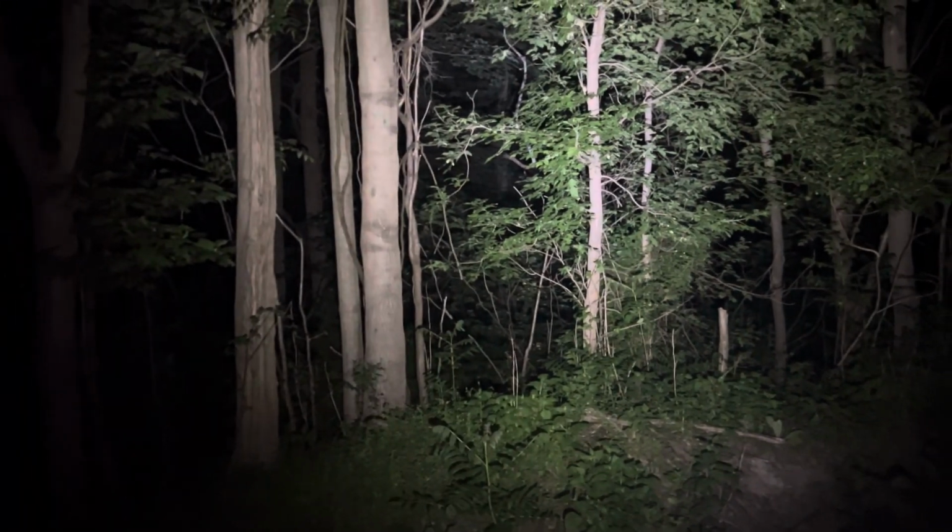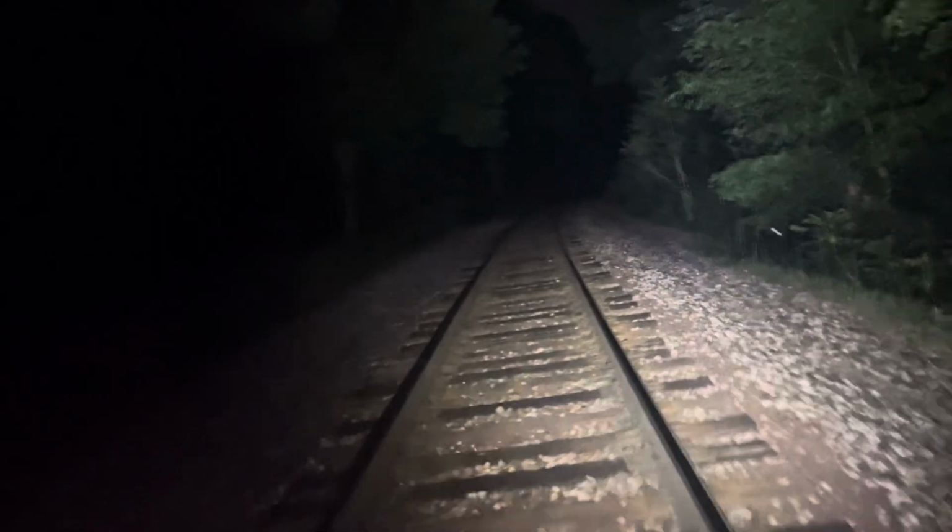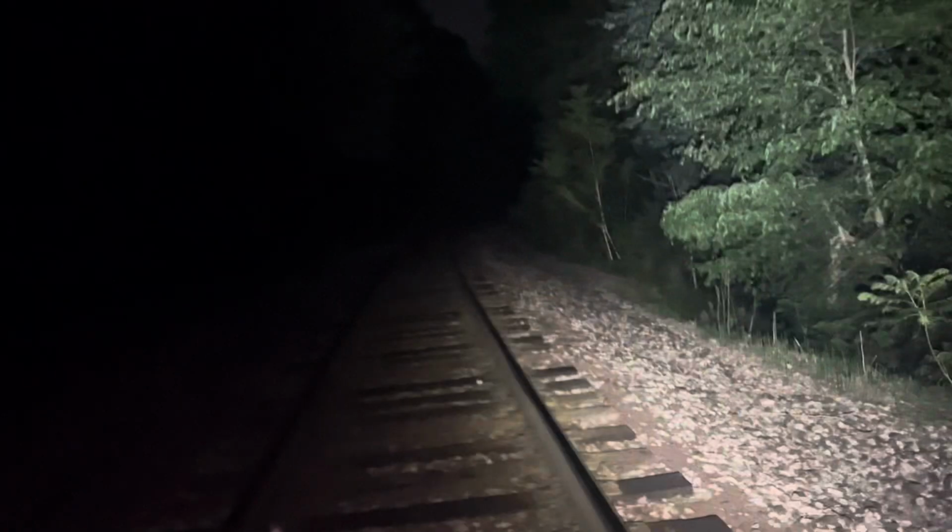It may be, as the crow flies, a mile and a half from the Norfolk and Western tracks, and 2, maybe 2.5 miles from the CSX ones. And as you can hear, it's still really loud.